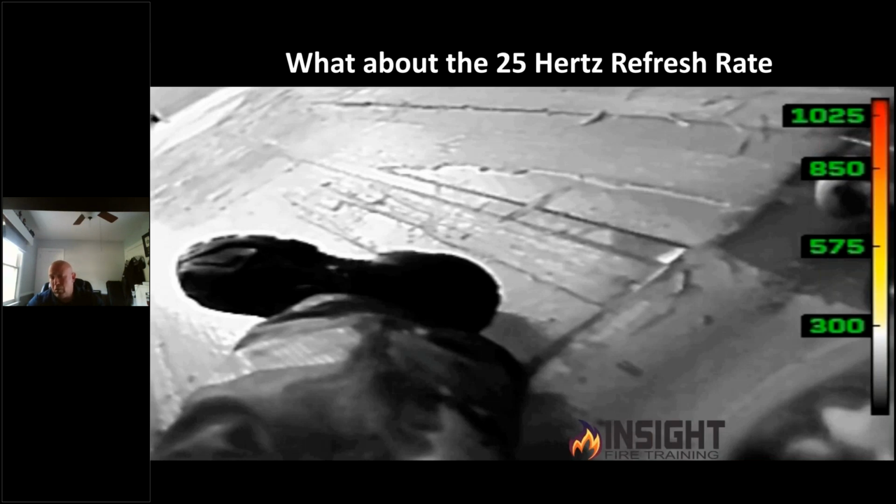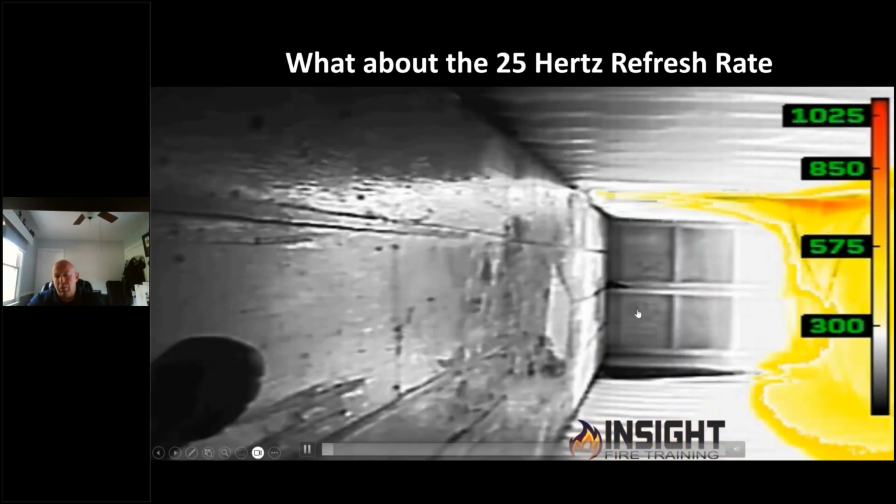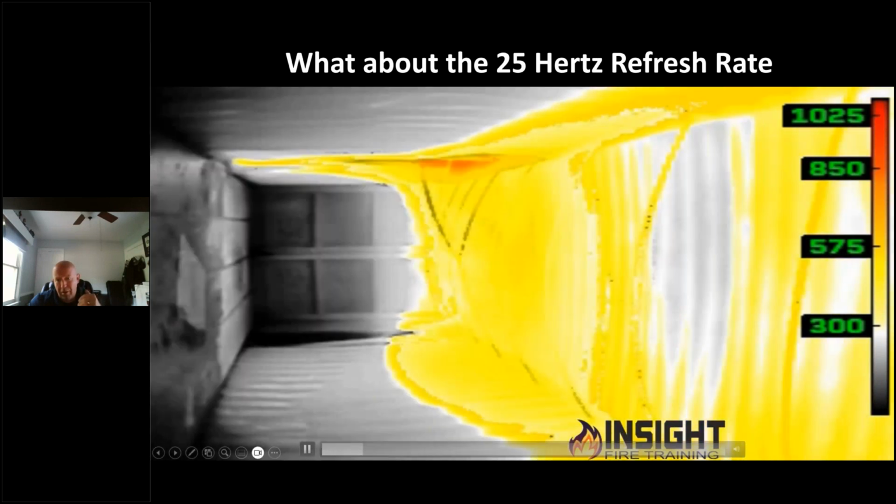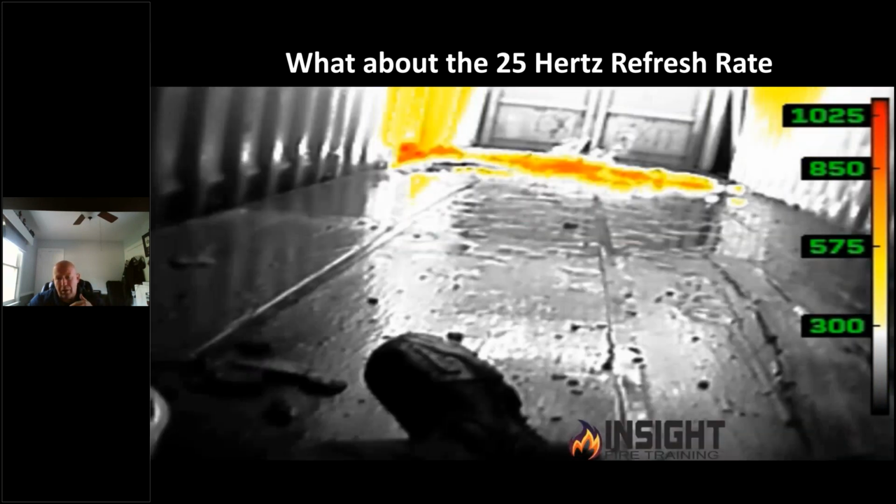Let's look at 2 320 by 240 cameras as we check out these demonstrations. We're going to start with the Seek AttackPRO, looking at the floor and going up to the ceiling with a 25 hertz refresh rate. And I want you to look at the detail on my boot, floor, and the fire. And look as we scan around and look at this room.